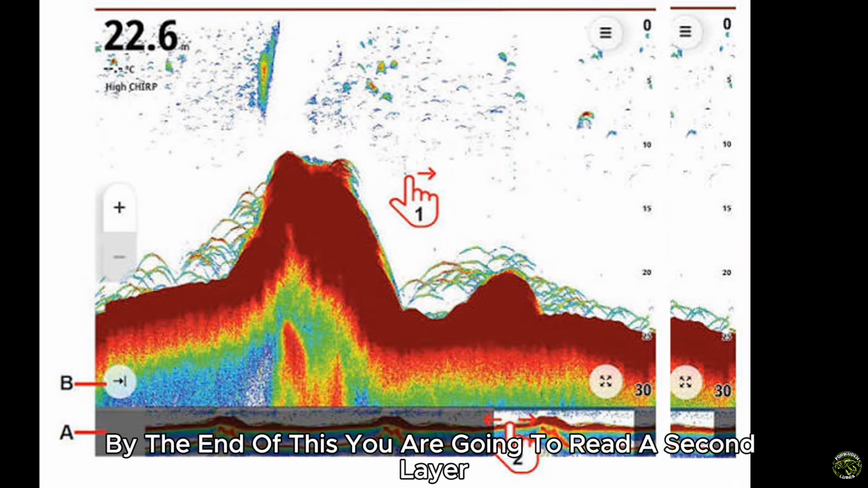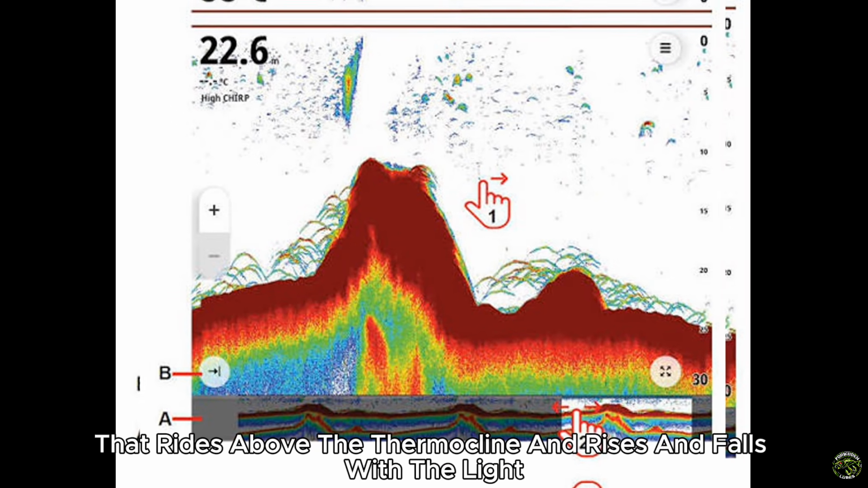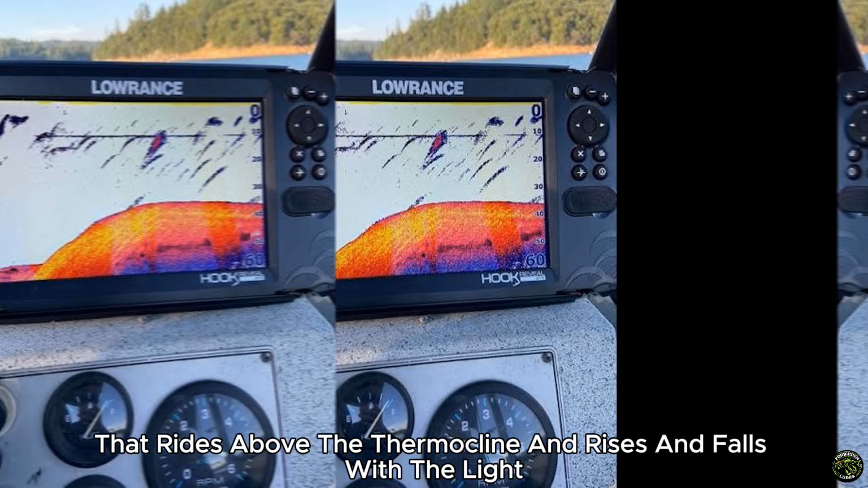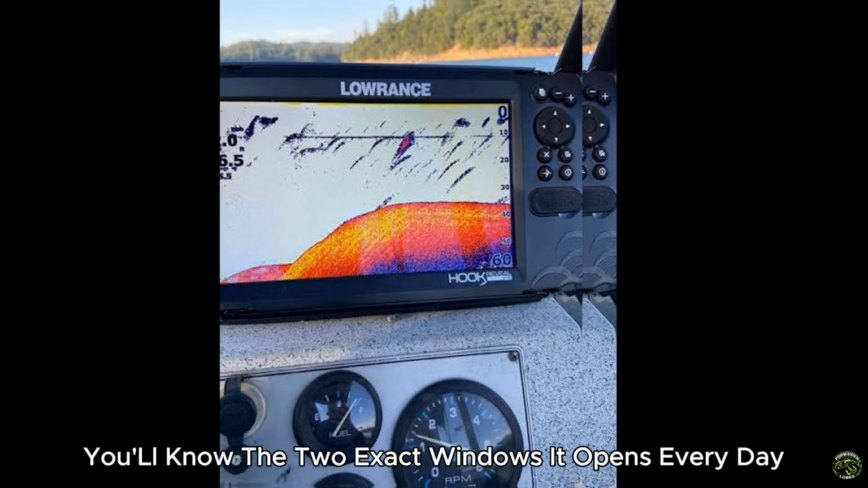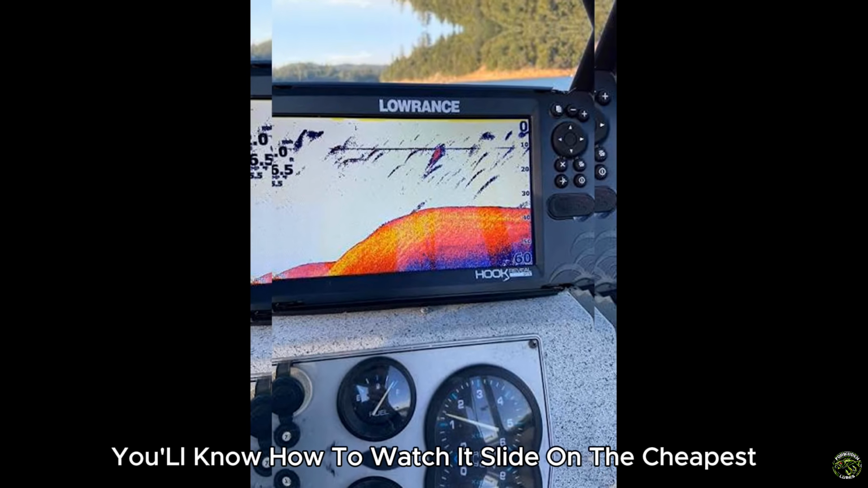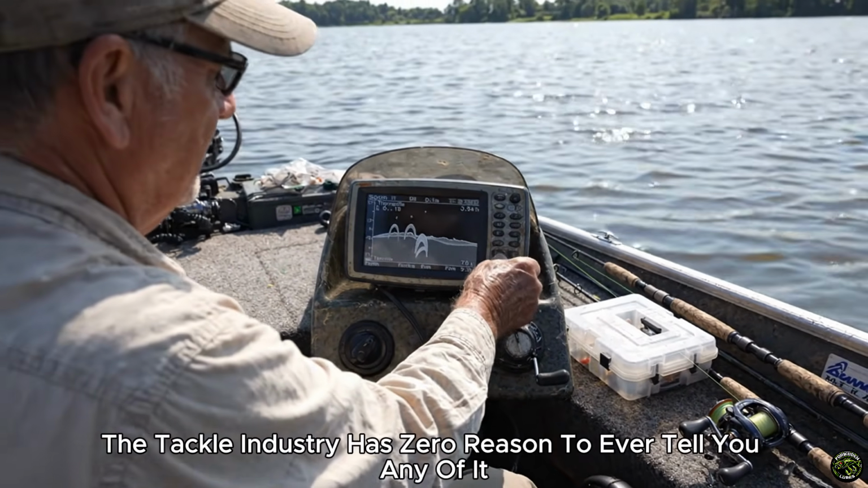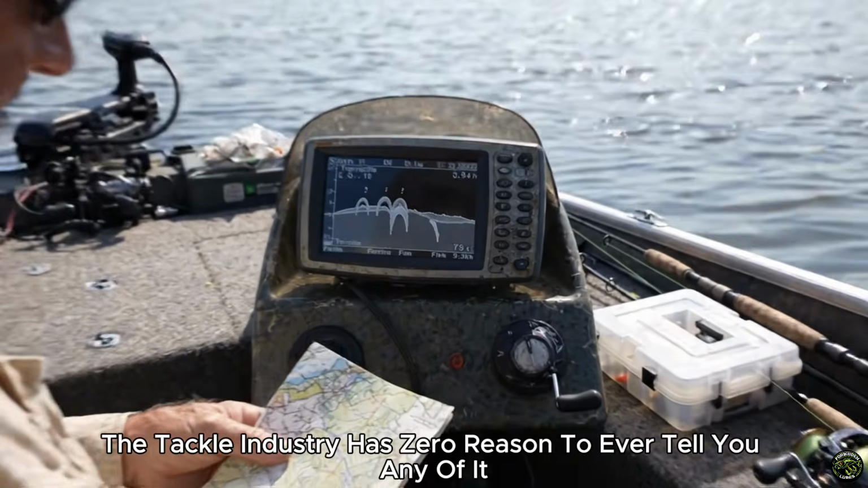By the end of this, you are going to read a second layer, a moving one, that rides above the Thermocline and rises and falls with the light. You'll know the 2 exact windows it opens every day. You'll know how to watch it slide on the cheapest, oldest sonar you own. And you'll know why the tackle industry has 0 reason to ever tell you any of it.